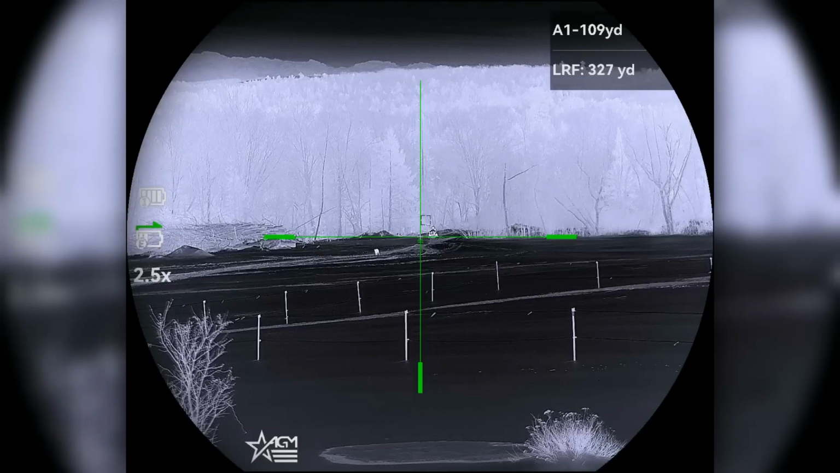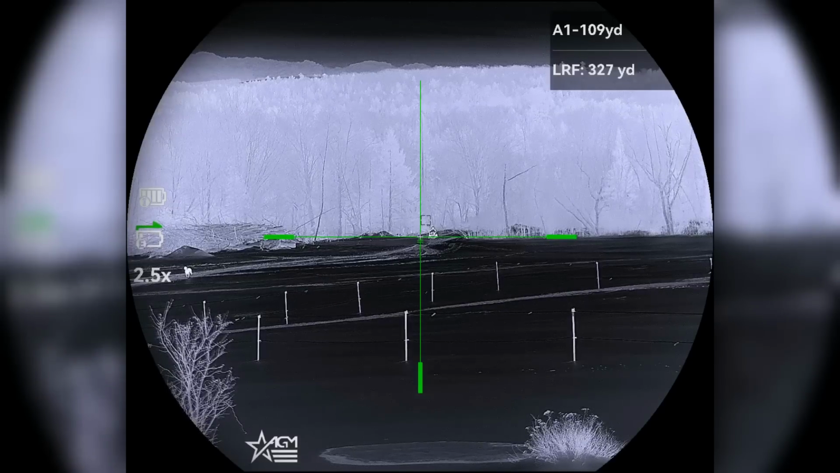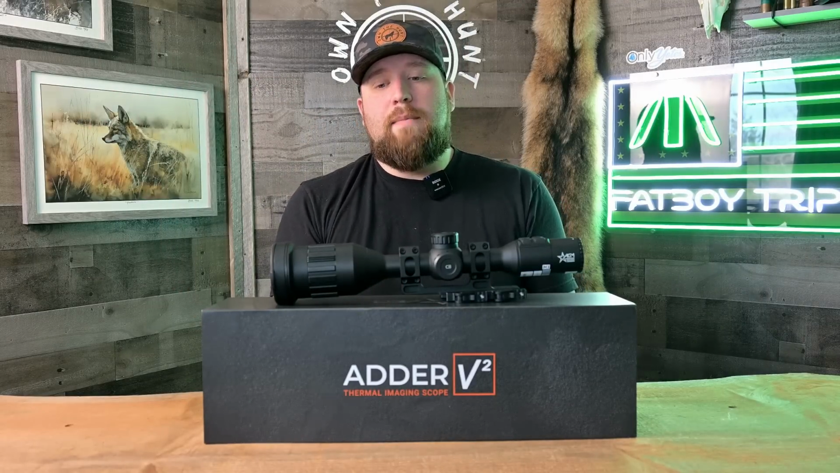It is a very cool technology. I like to see that's where the market's headed, making everything smaller, more streamlined. And what I can tell you is this rangefinder is extremely accurate, and it is extremely responsive. That being, when you go out to get a range, it's going to return range back to you very quickly, very accurately. I really respect that. I am glad that it works as good as it does.